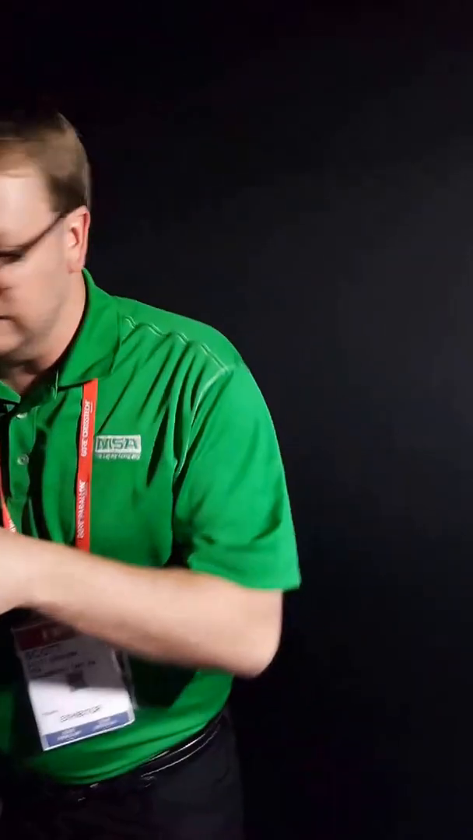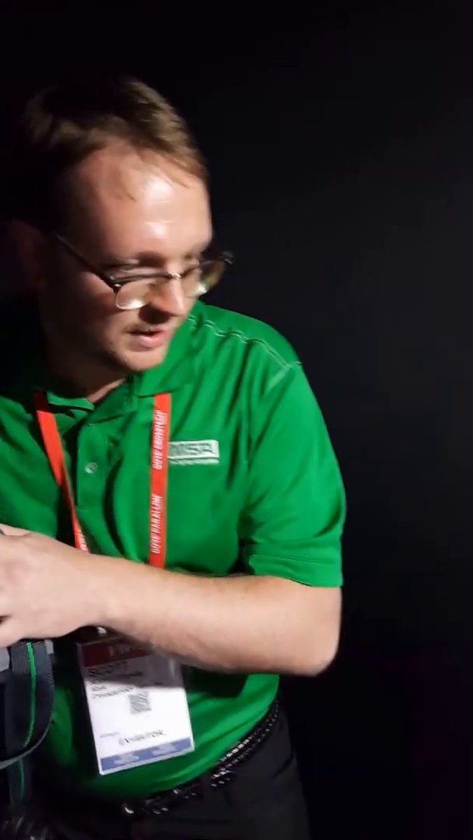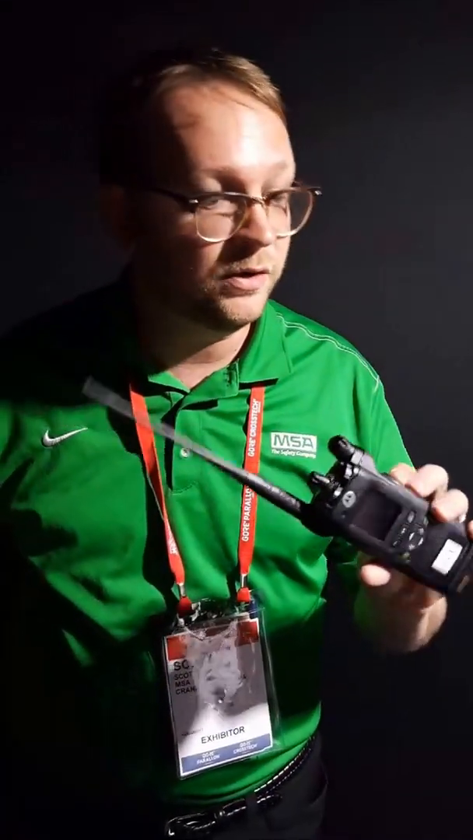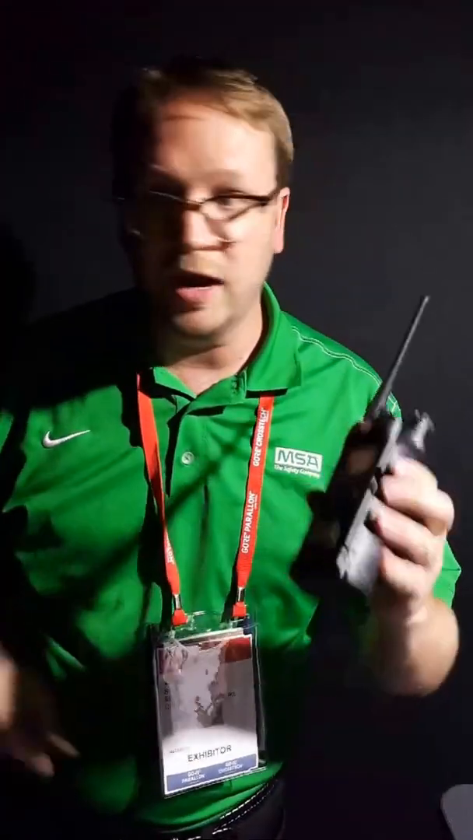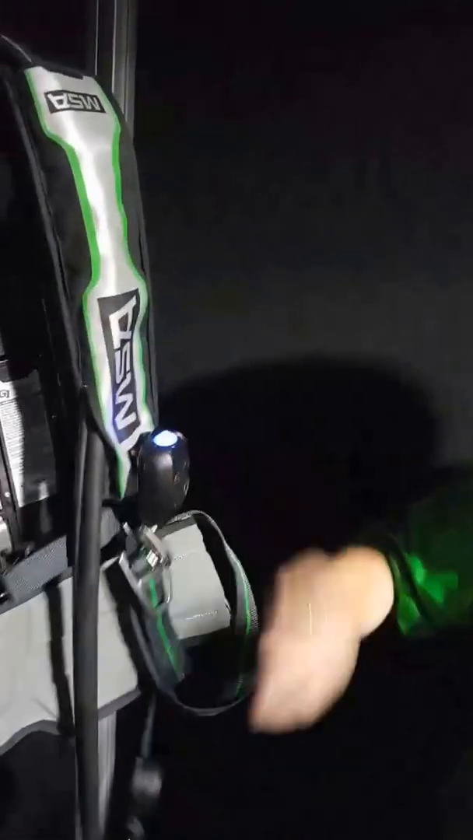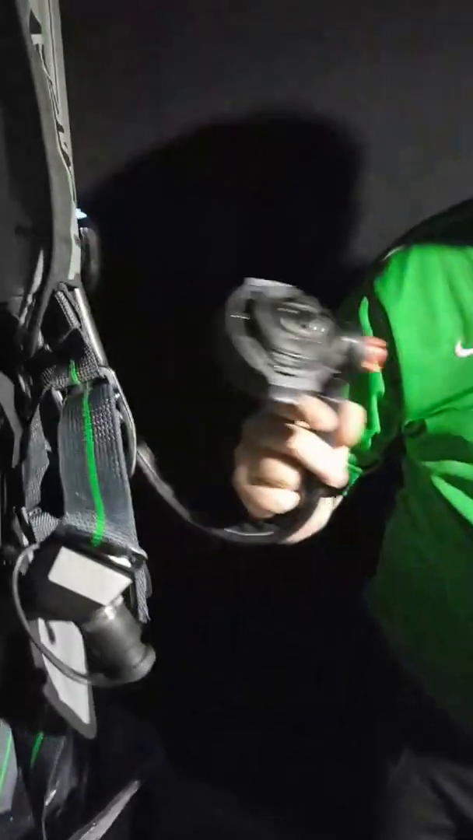The other thing that we've really been able to utilize, and I'm going to pressurize this again, is the Bluetooth radios. We worked with Motorola. It's the Motorola APX series of radios. We're able to connect this radio via Bluetooth to that SCBA so that when I'm on air and I queue up, I'm picking up not from the radio to the amplifier, but from the microphones inside the mask via Bluetooth, and I'm transmitting out.